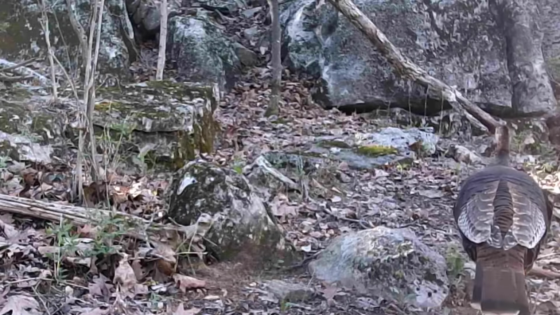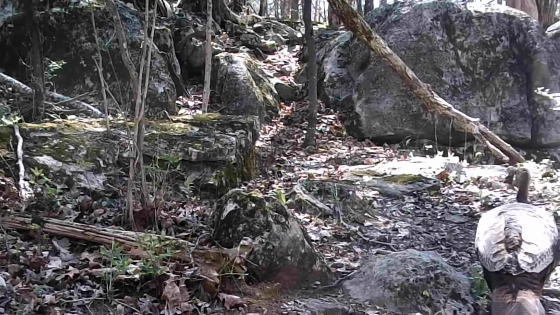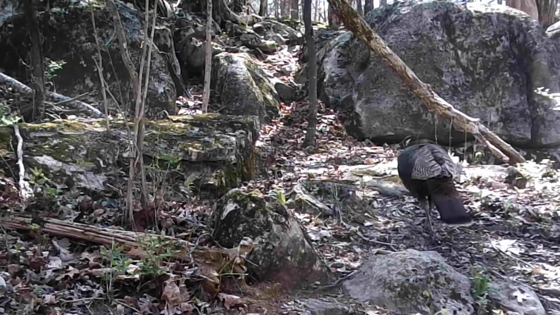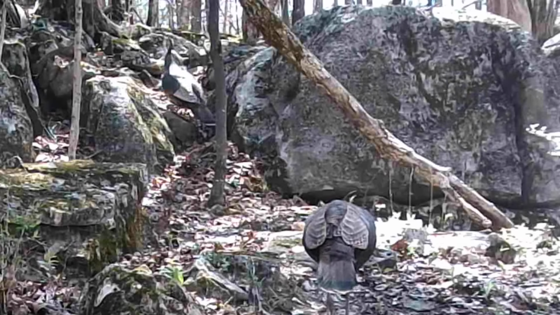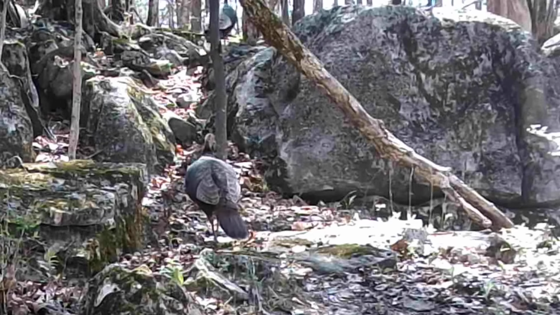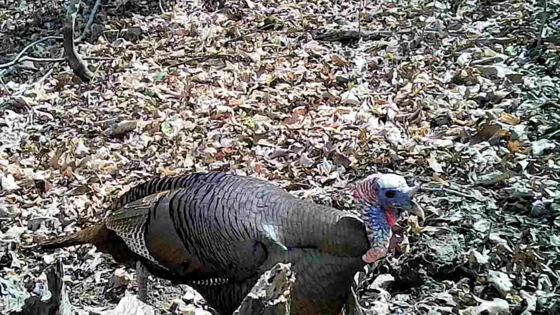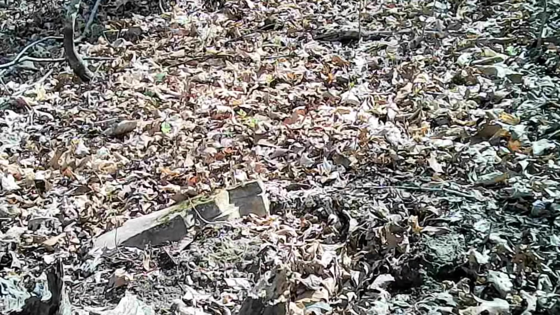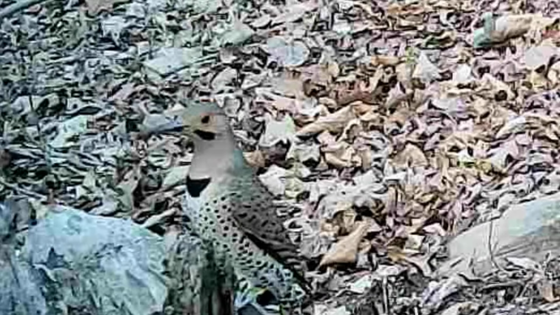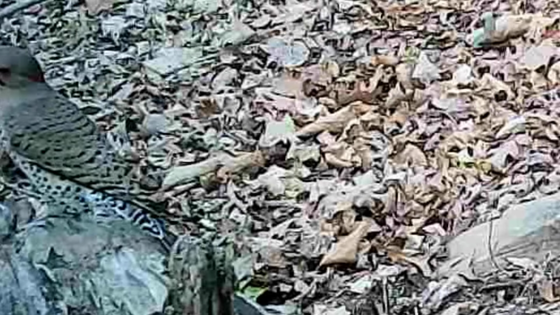And here at the rocks, turkey just moving across the ridge. Single file, couple of them together. These are hens. They're just browsing all day long. Down here at the stump on the other end of the ridge, turkey's coming through there too. And a little woodpecker up here on the stump. Northern flicker. Ain't he pretty?